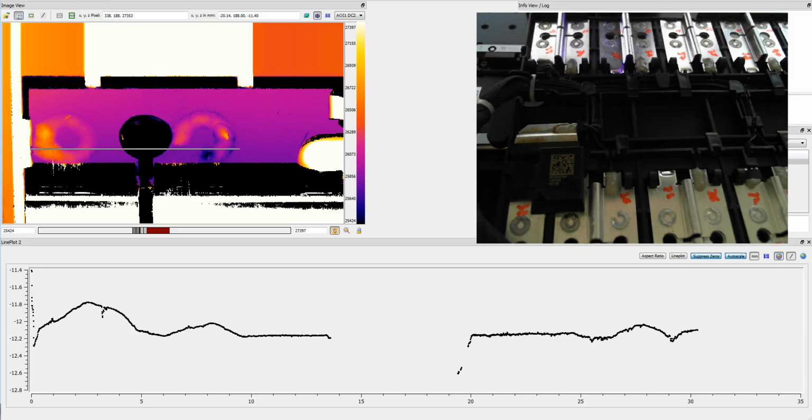The resolution is about 10 microns in Z and about 10 microns in X, so it's very precise, and all these values at the profile down here are in millimeter calibrated.